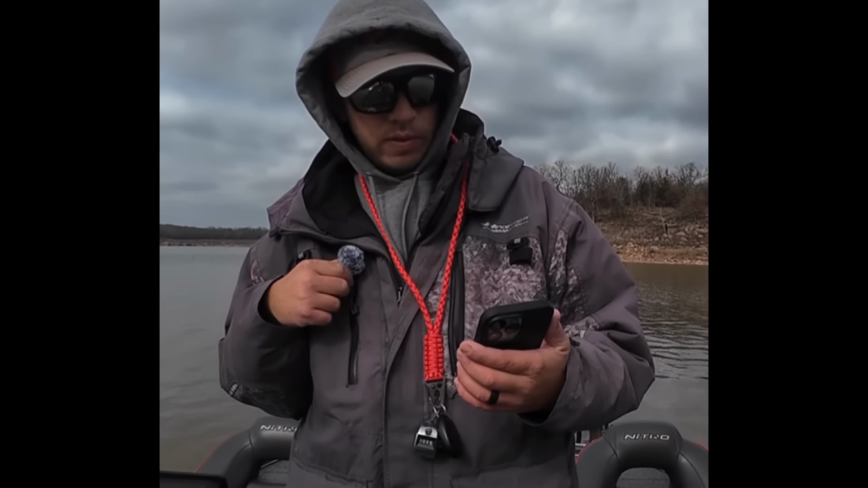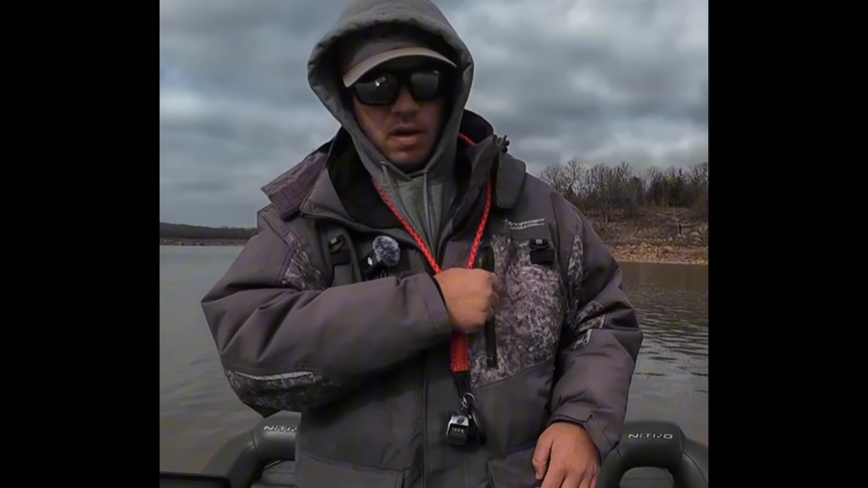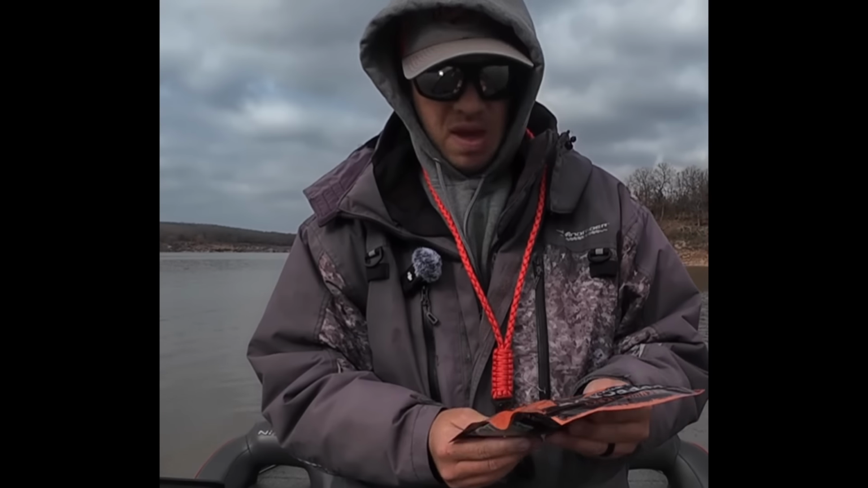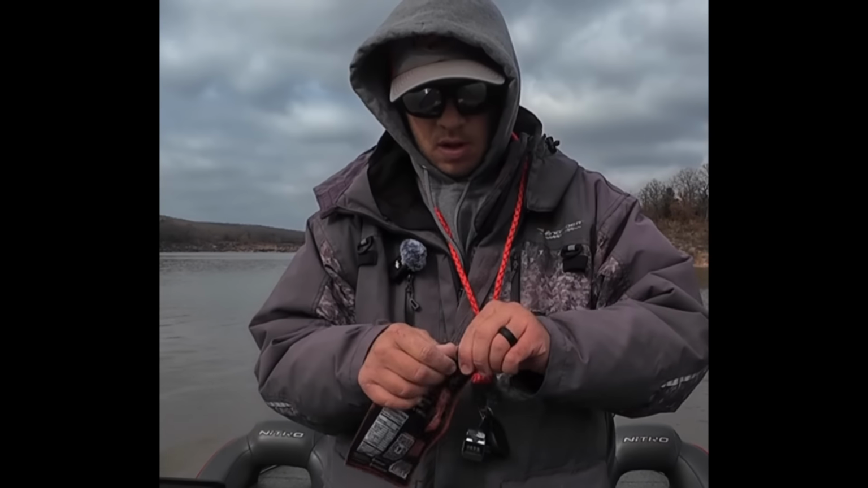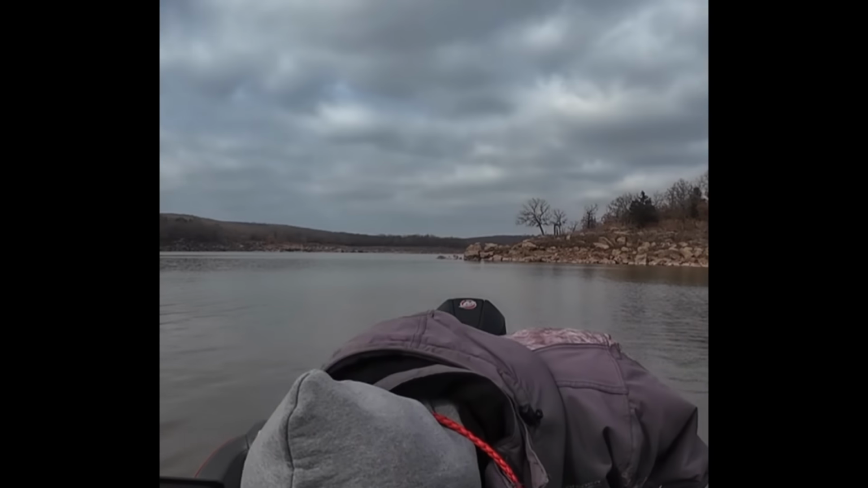All right, a little time check. It's currently 12:25, and I think it's time to get a boat snack. Time to try this beefcake jerky, beef hot and spicy. That's not my flavor of choice. There's some other flavors that I like, but I have not had this one, so you never know. Let's give her a try.